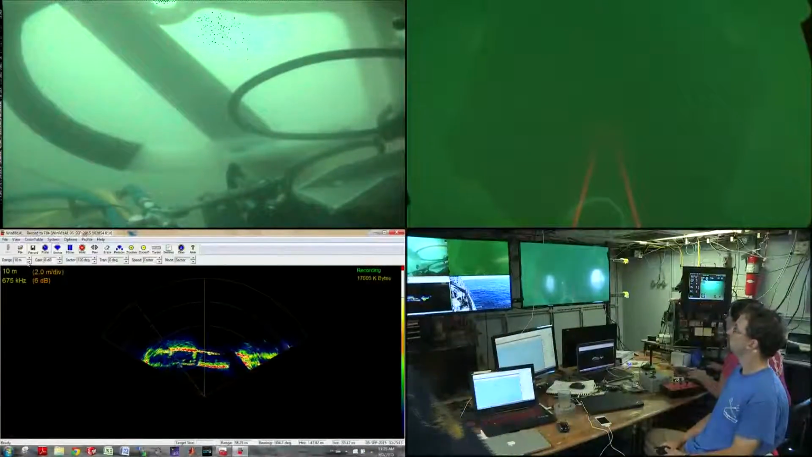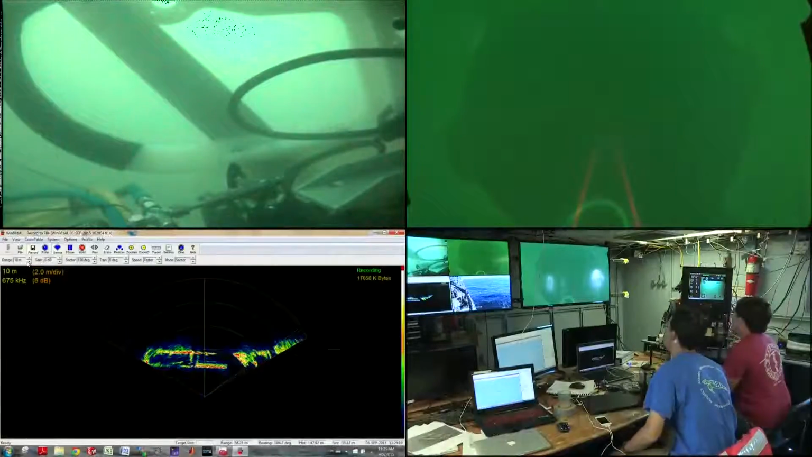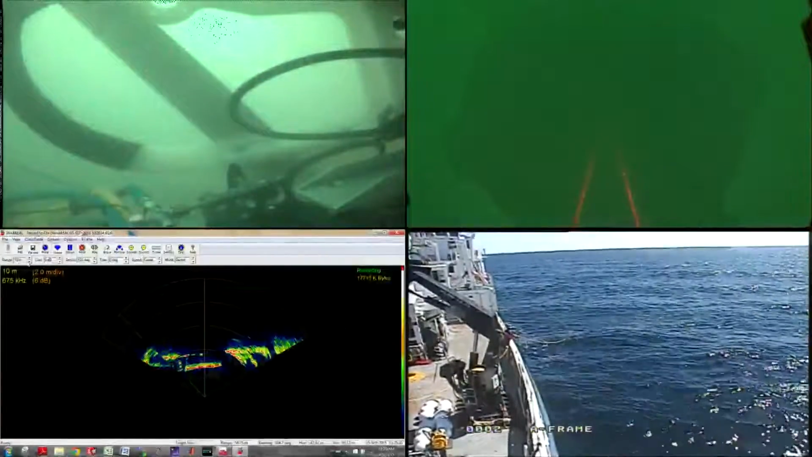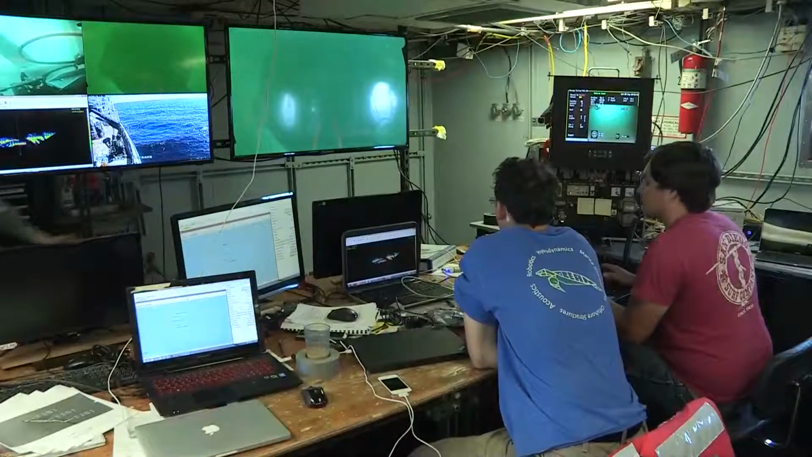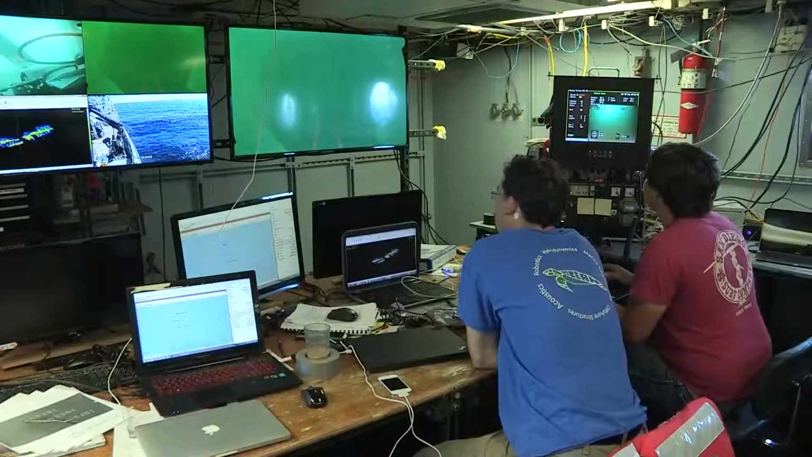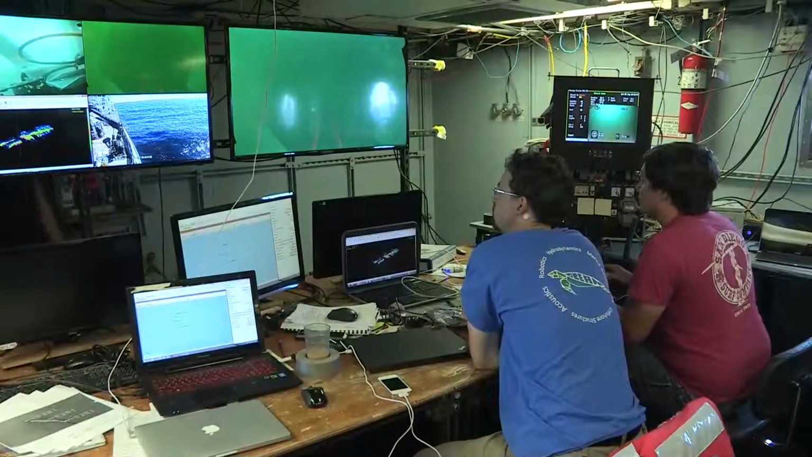The two biggest challenges we have are first keeping the boat at the surface in the right position with respect to the ROV. There's wind, there's current, and we don't have what's called dynamic positioning on this ship. So it's essentially manual positioning. There's someone up on the bridge trying to keep the tether in the right position.